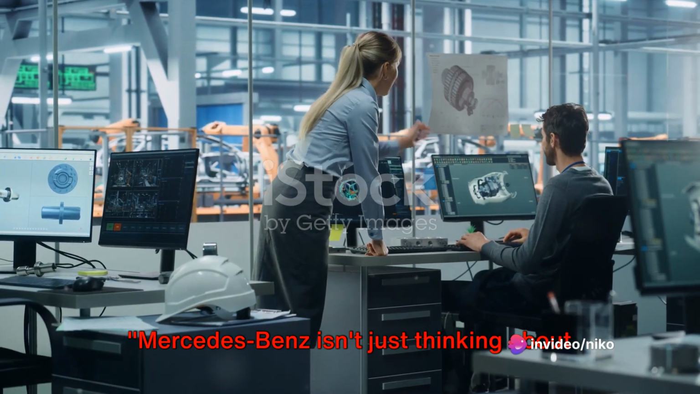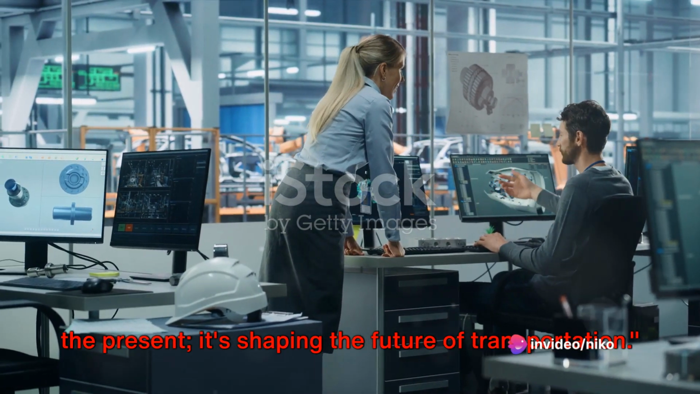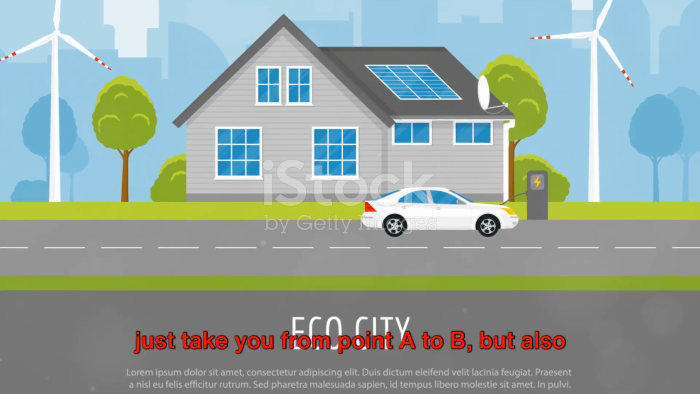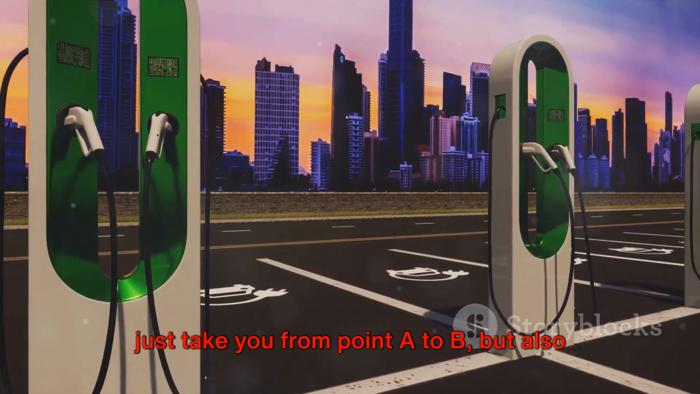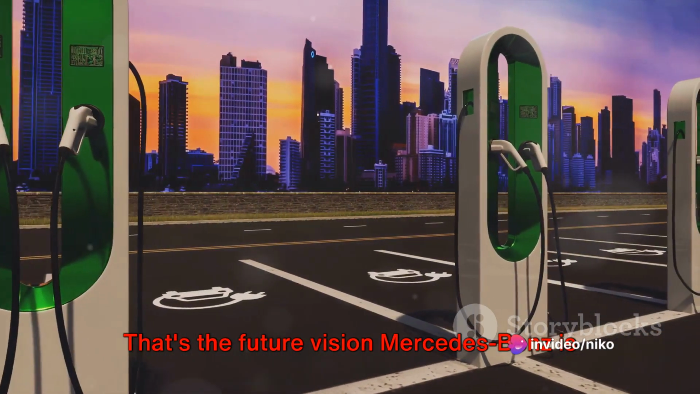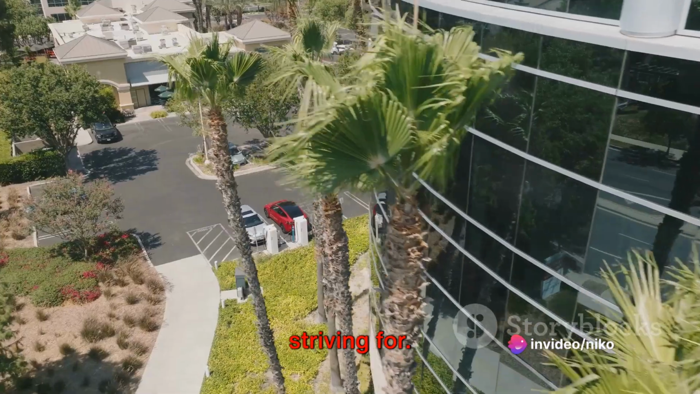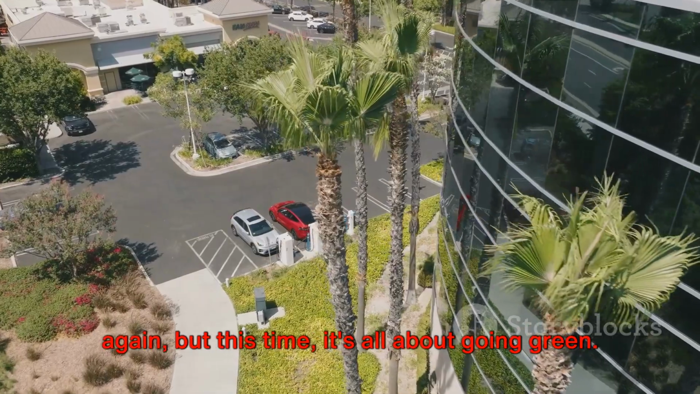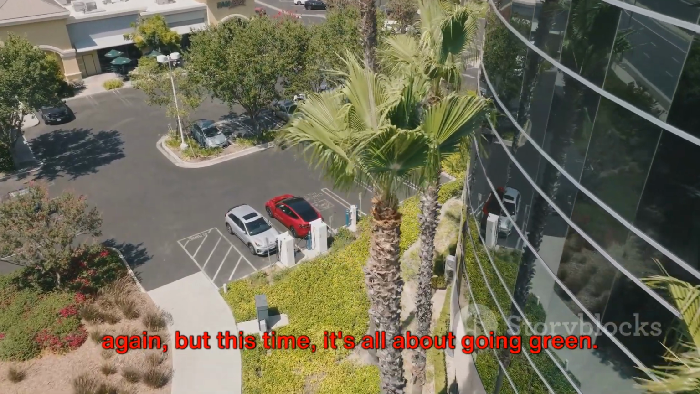Mercedes-Benz isn't just thinking about the present, it's shaping the future of transportation. Imagine a world where your car doesn't just take you from point A to B, but also plays a crucial role in preserving our environment. That's the future vision Mercedes-Benz is striving for. The company is on a mission to revolutionize the auto industry once again, but this time, it's all about going green.